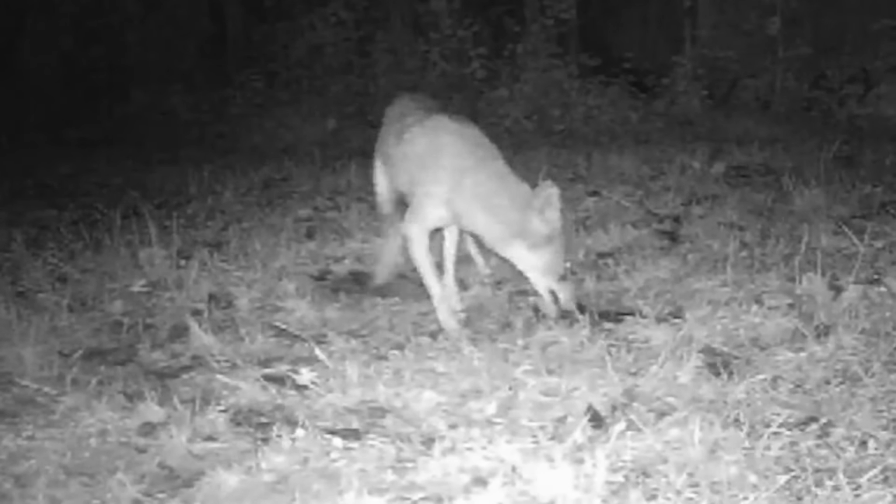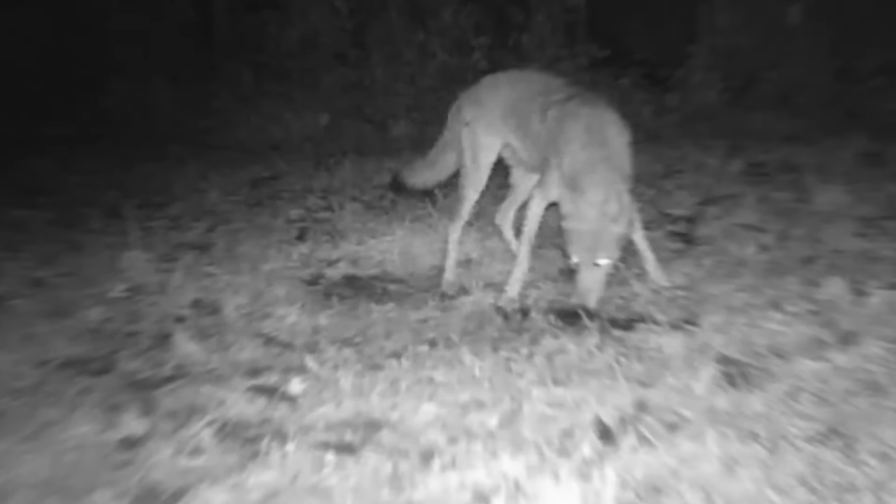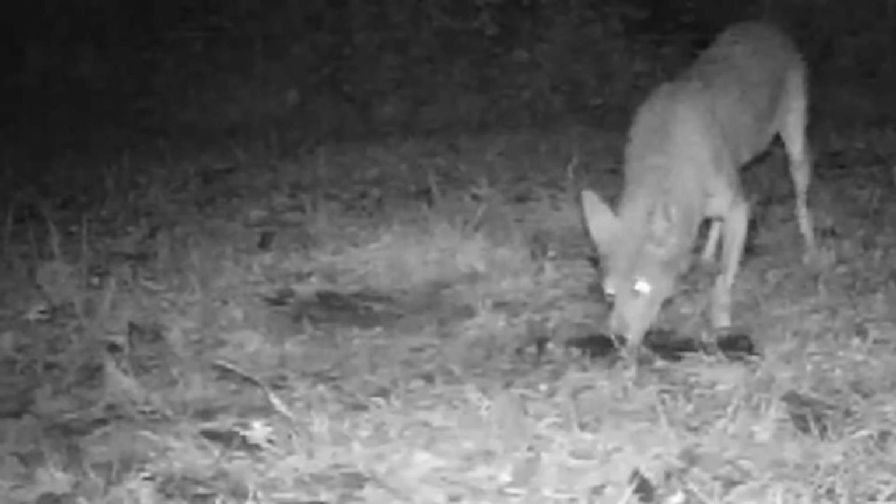Now check out this trail camera that captured this coyote. He just wanted to enjoy his meal in peace, until he was accosted by some neighborhood watch raccoons.